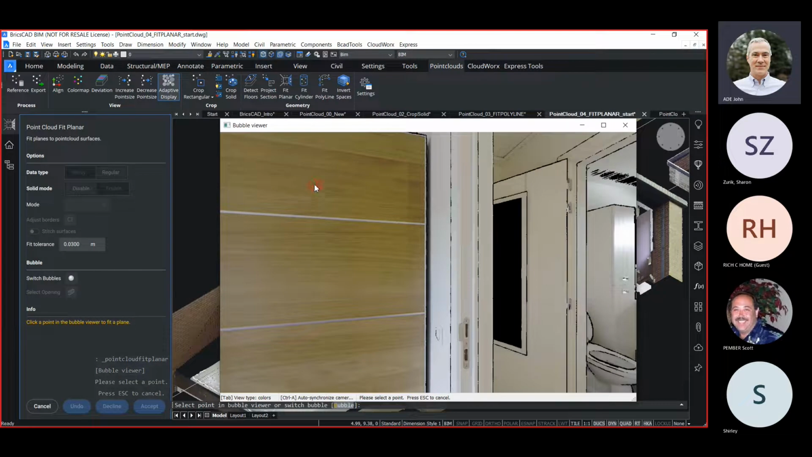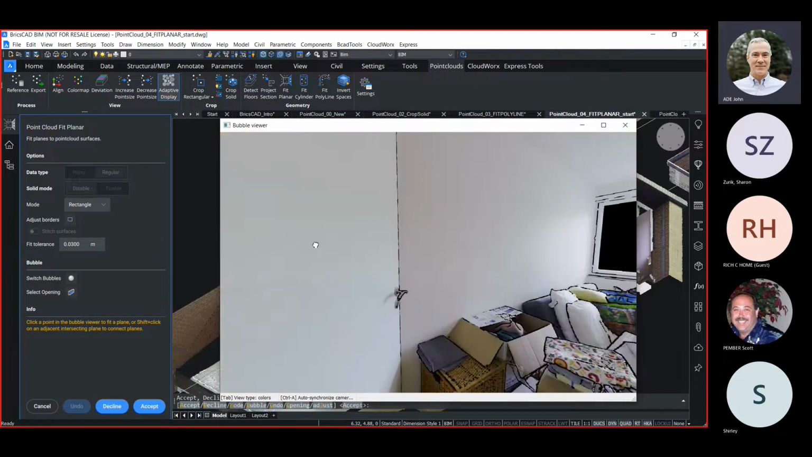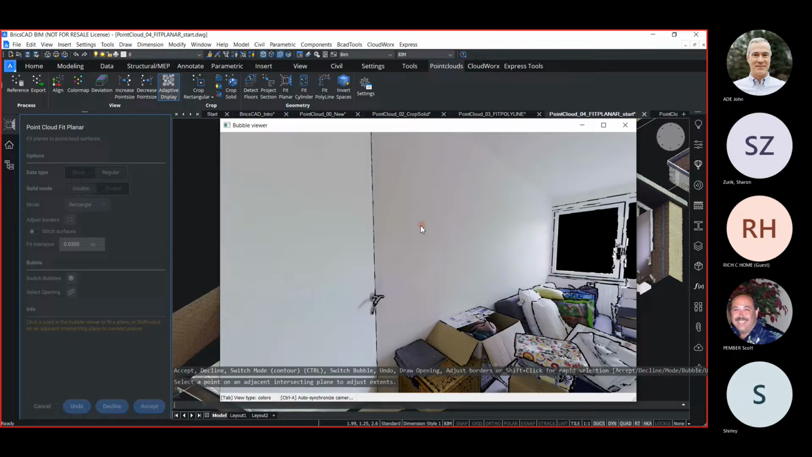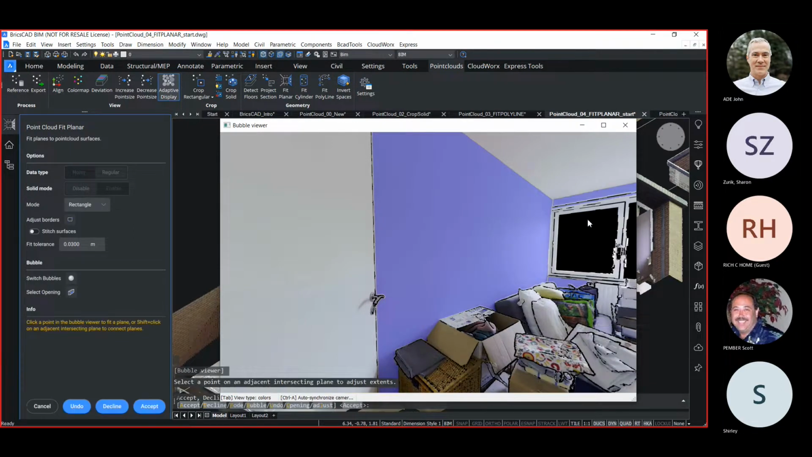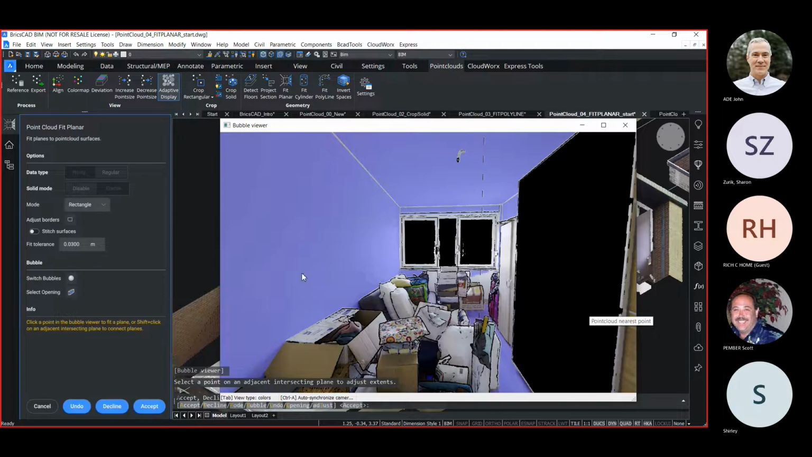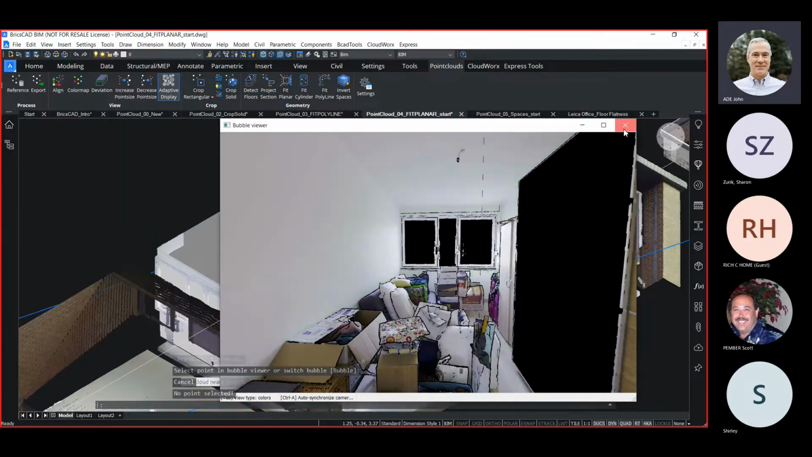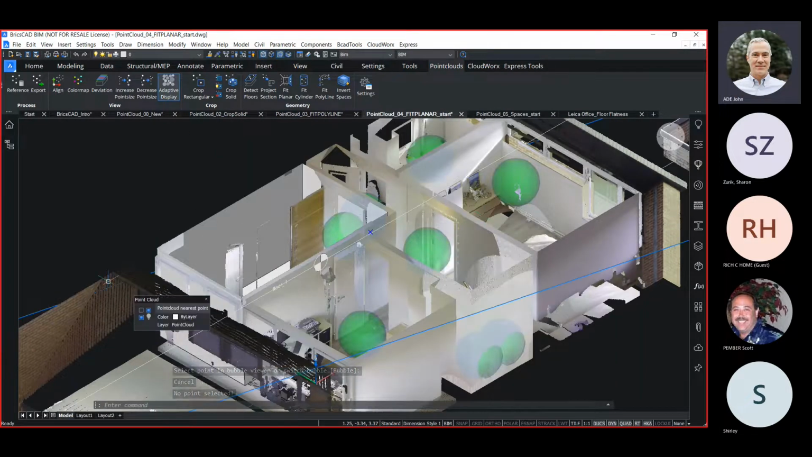You'll notice that my cursor now has a disk on the end of it and a little axis sticking out of it. It helps me identify what surface I'm actually detecting. And if I pick, it will highlight that surface. While I'm in this command, I can continue to select more surfaces. And I can accept them. If I cancel out of the command, we can now look at those surfaces I just created.